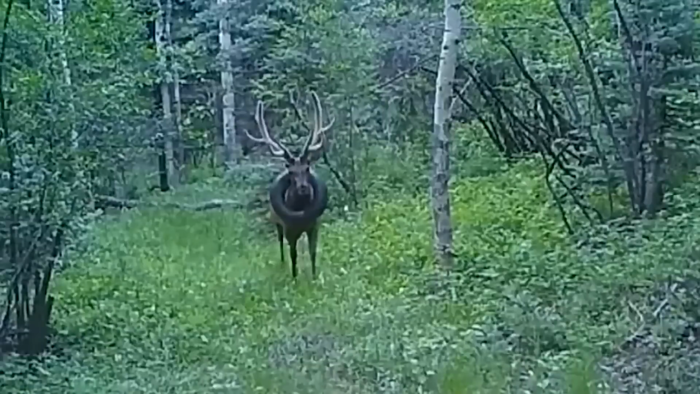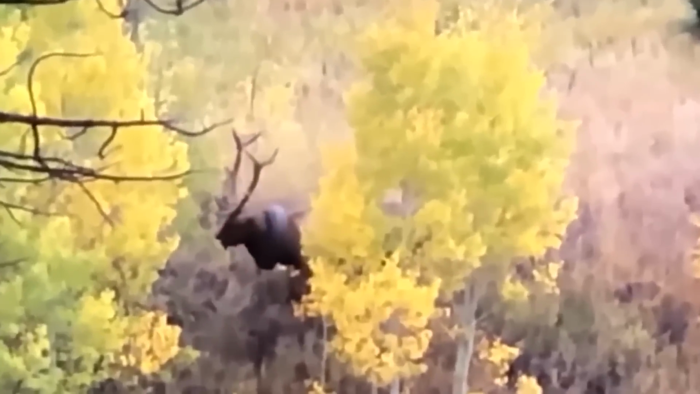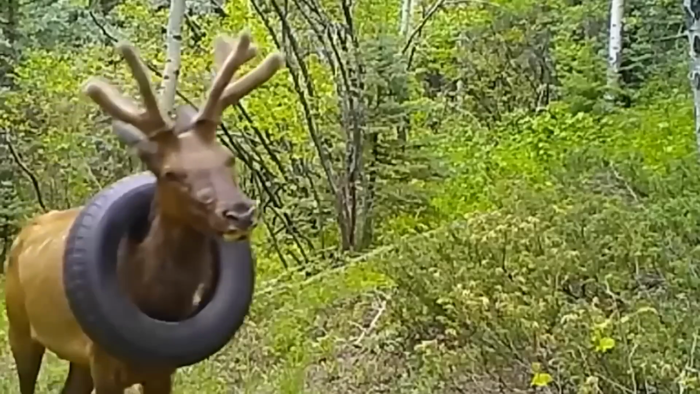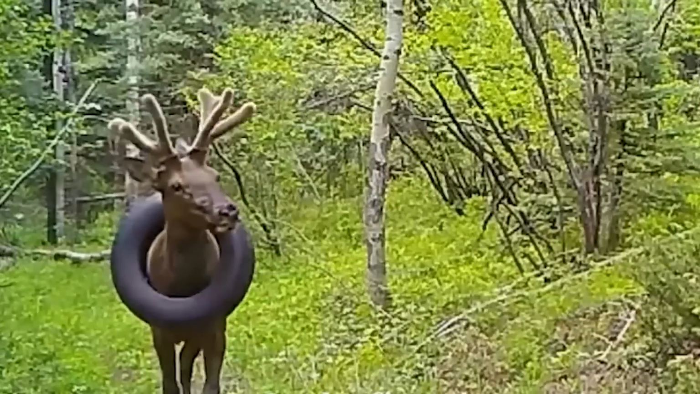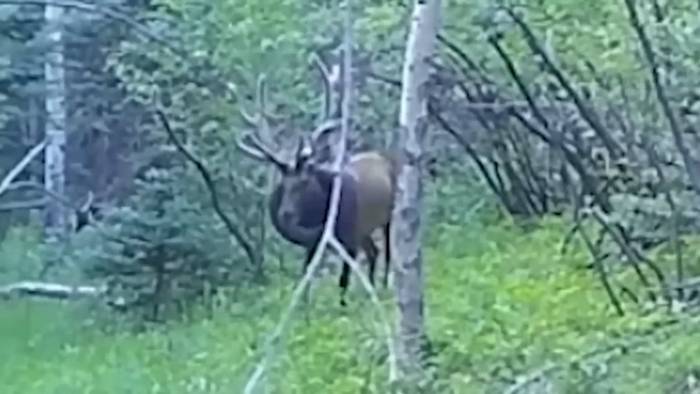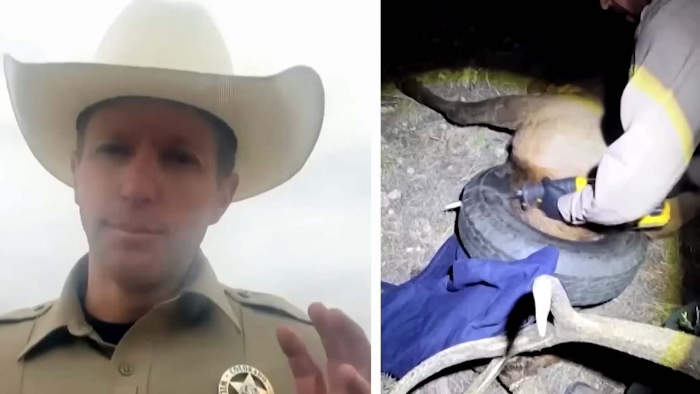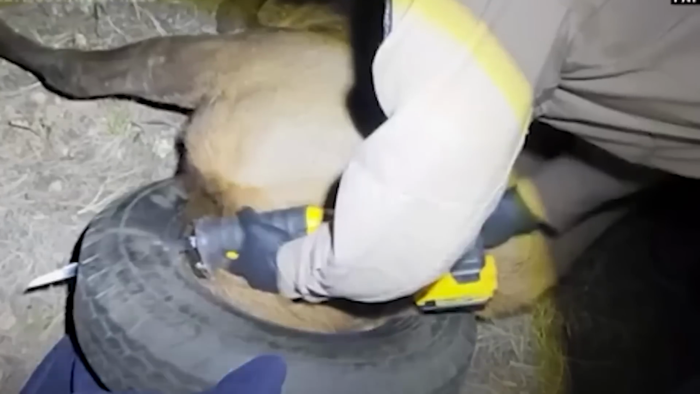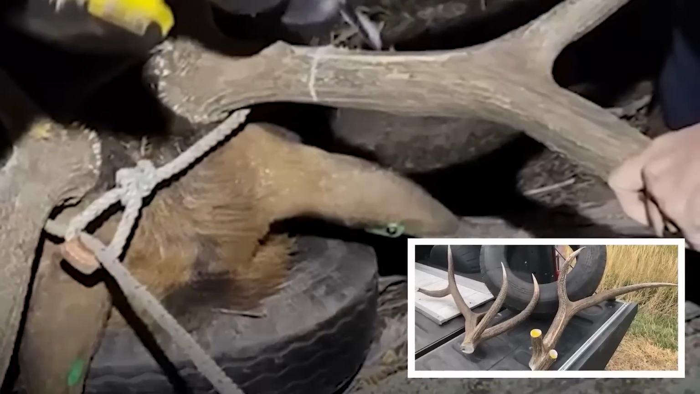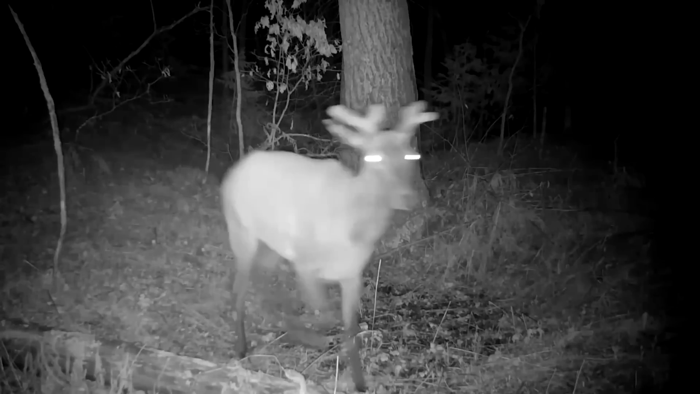So there was a video that captured an elk on a trail cam wearing a tire like a necklace. Crazy, right? This poor elk had the tire around his neck for 2 years while going about his daily life. As time passed, his neck and antlers grew bigger, which made it impossible for him to remove the tire by himself. Luckily, wildlife officials came to the rescue. They gave the elk some medicine to make him sleep and attempted to remove the tire. Sadly, they had to remove his antlers too. But don't worry, the elk will grow a new pair of antlers in due time.